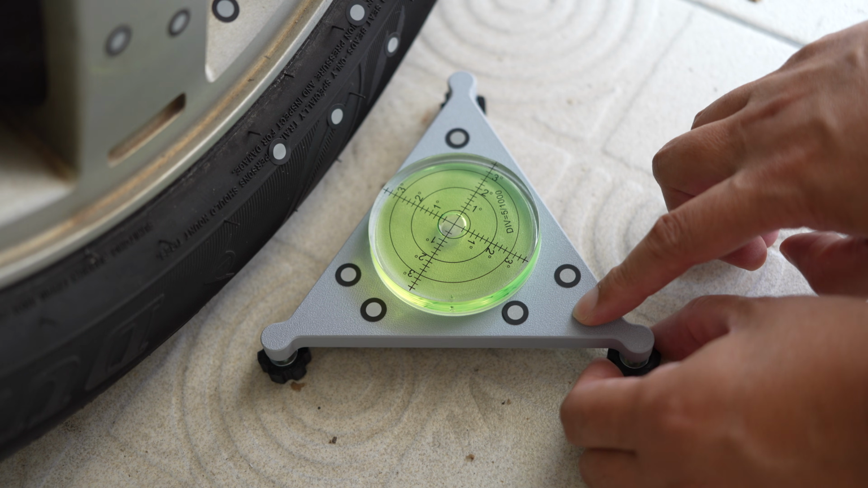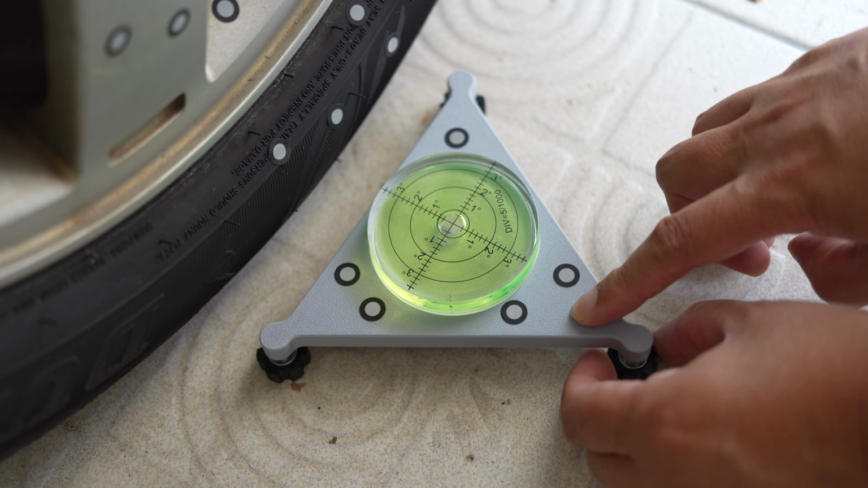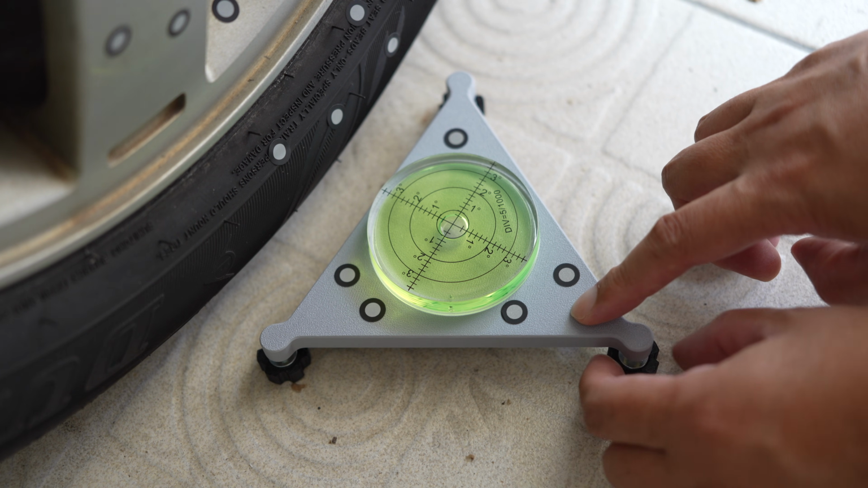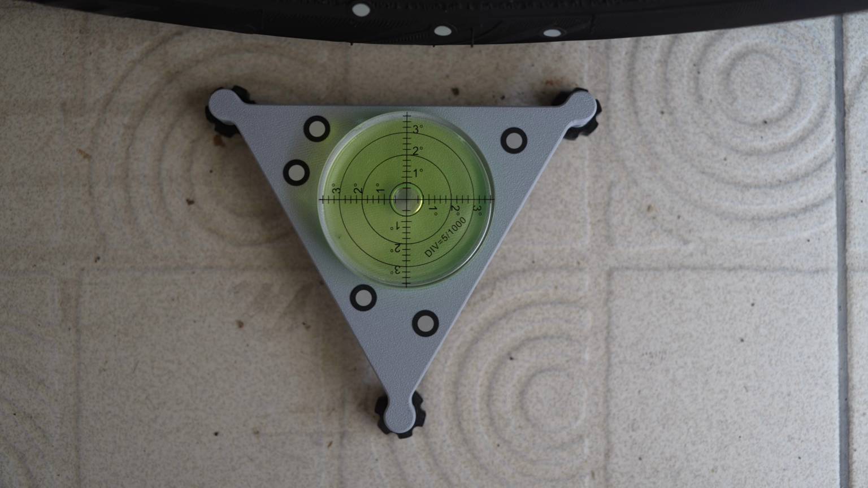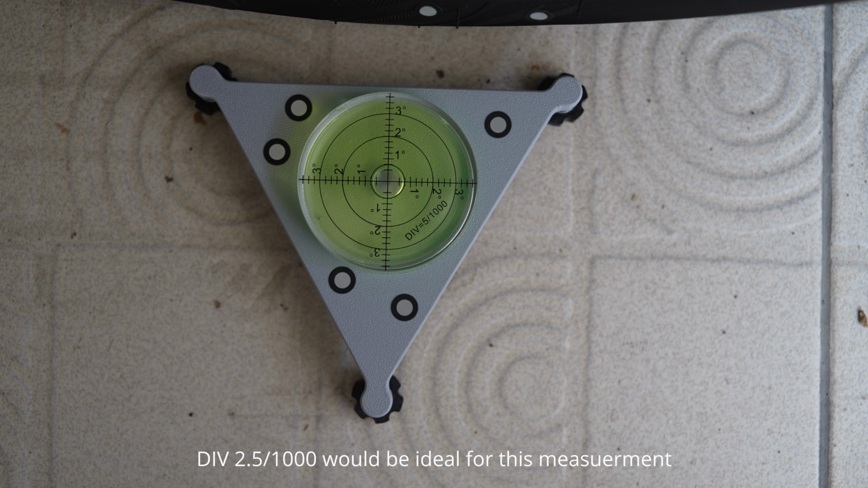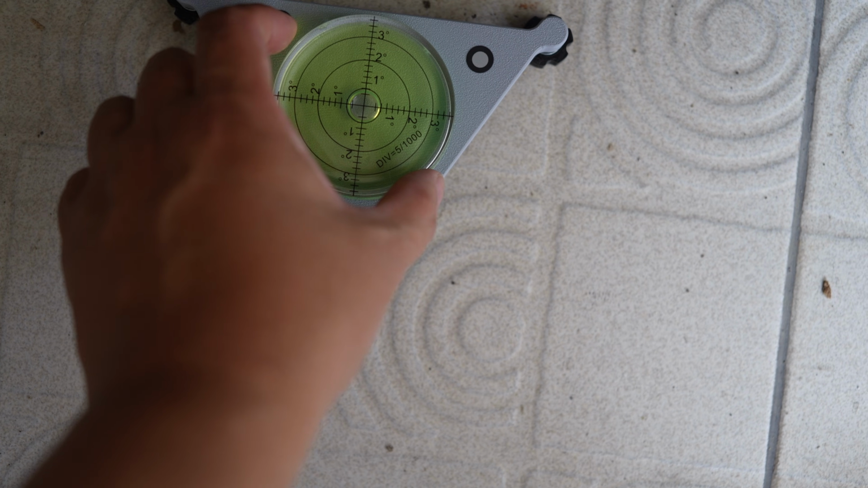And then I'm going to adjust the level along the y-axis by turning this knob clockwise or counterclockwise until the bubble is in the center. Now the bubble is exactly in the center. This bubble level is division 5 by 1000, so it should give less than 0.3 degree of accuracy error.